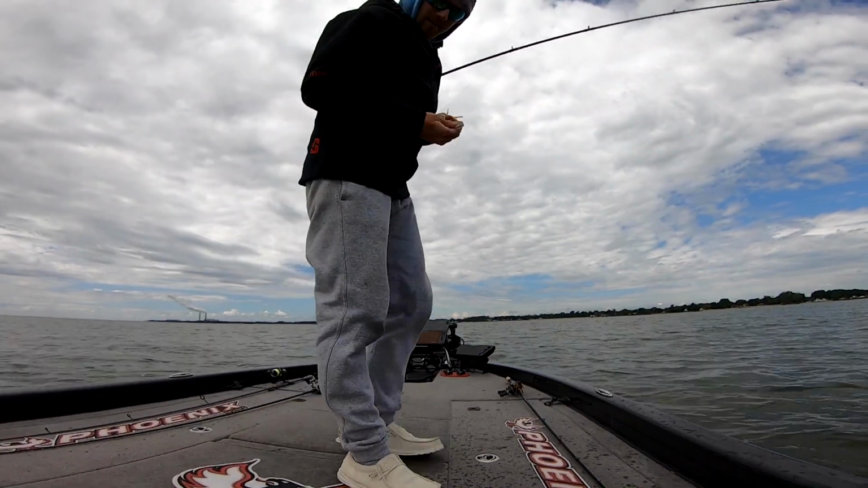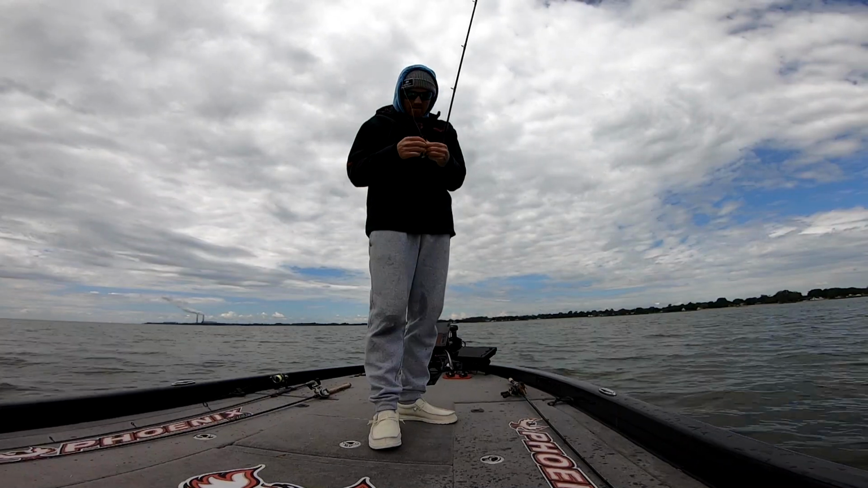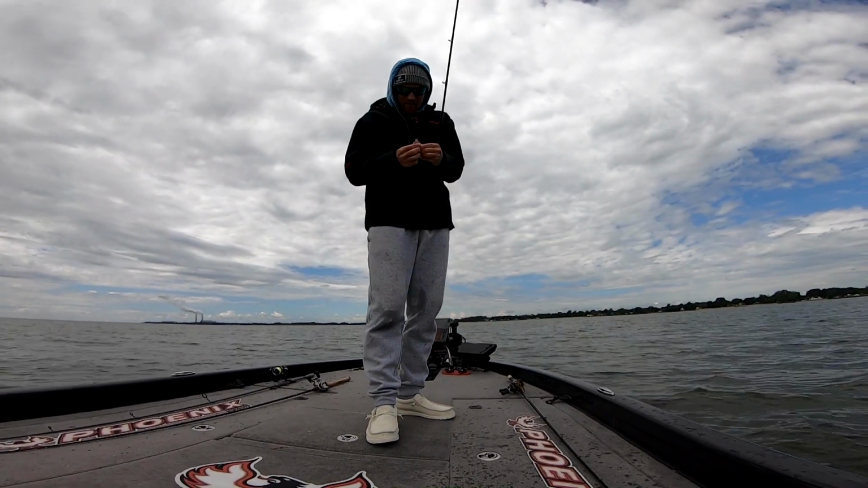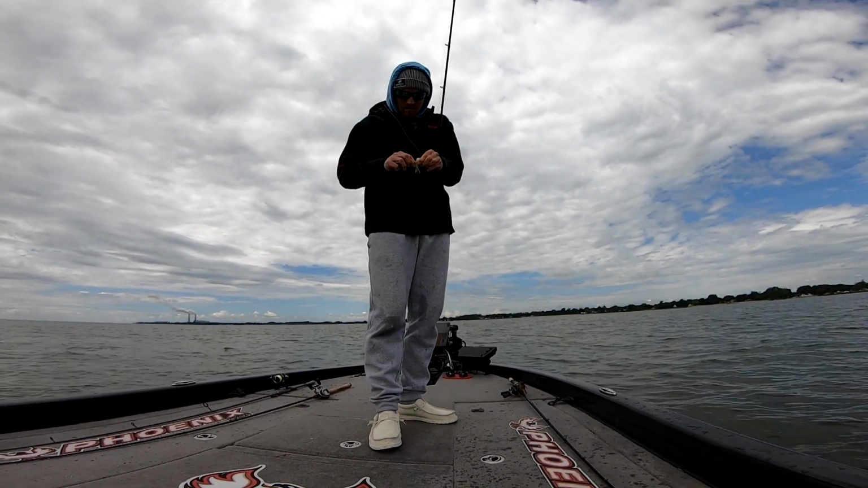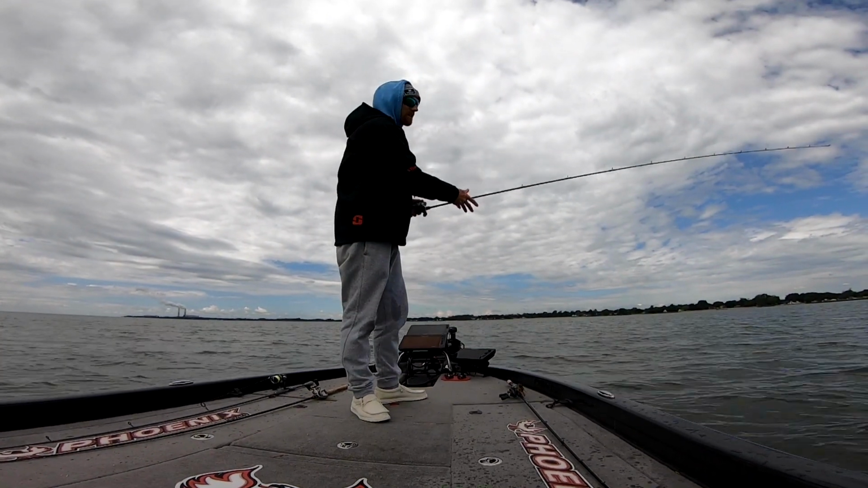I'm just using a Kitech swim bait for a trailer. I like using swim baits for trailers as opposed to a craw bait early in the year.